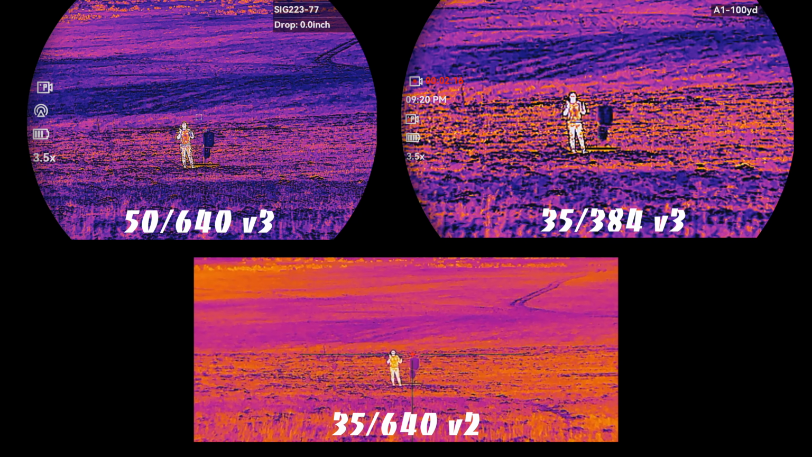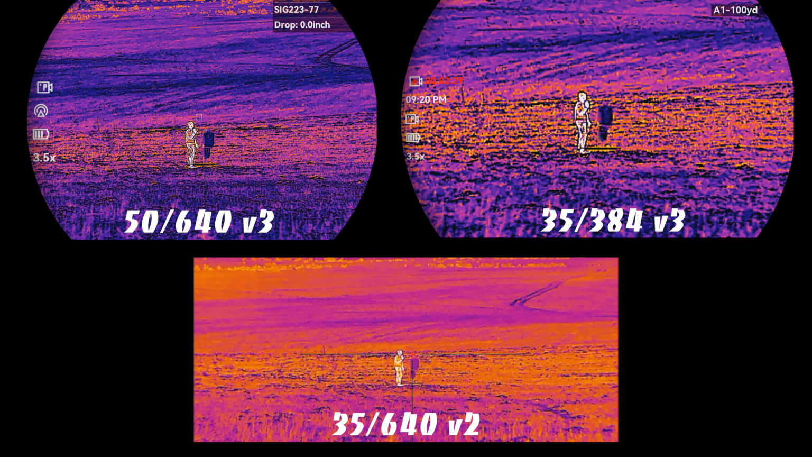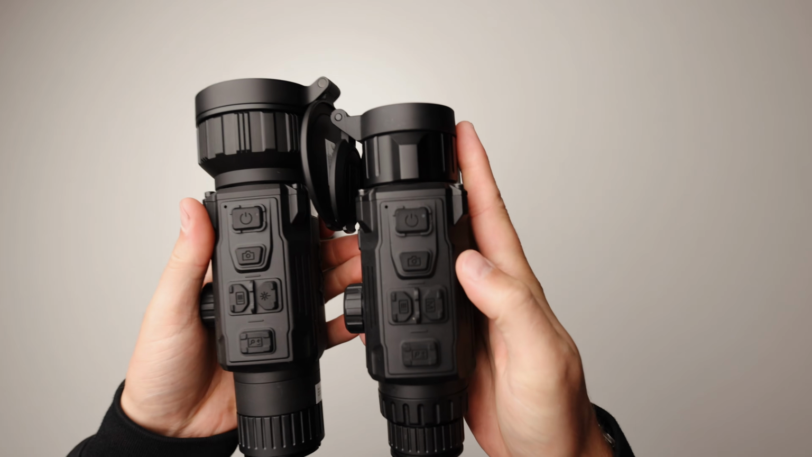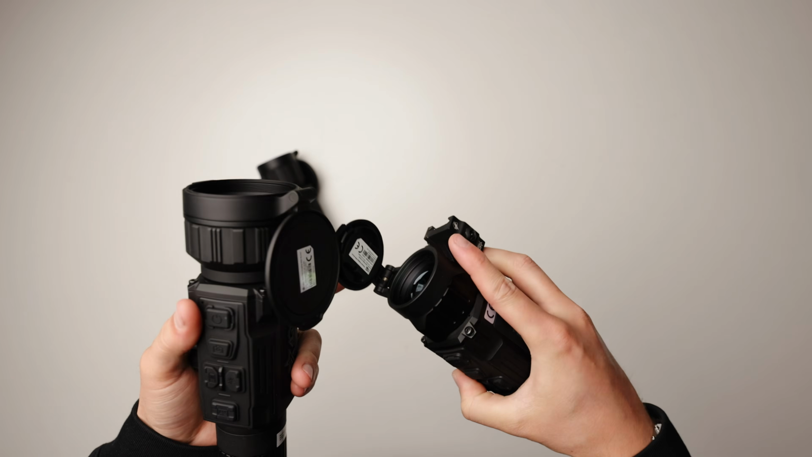I will say I do experience less eye fatigue with the 35 version, as the wider field of view is easier on the eyes for some reason, but the added detail of the 50 is really nice, especially at a distance. It's totally situation dependent. Just go with the one that fits your hunting style more, because they are both awesome and honestly just used for different things. The version 2's button layout is very similar, only you don't have the laser rangefinder button, so they place the thermal profile view mode button there instead.